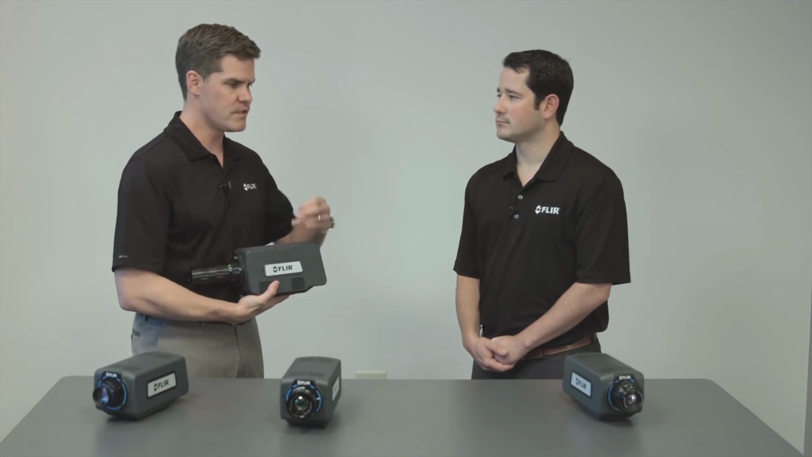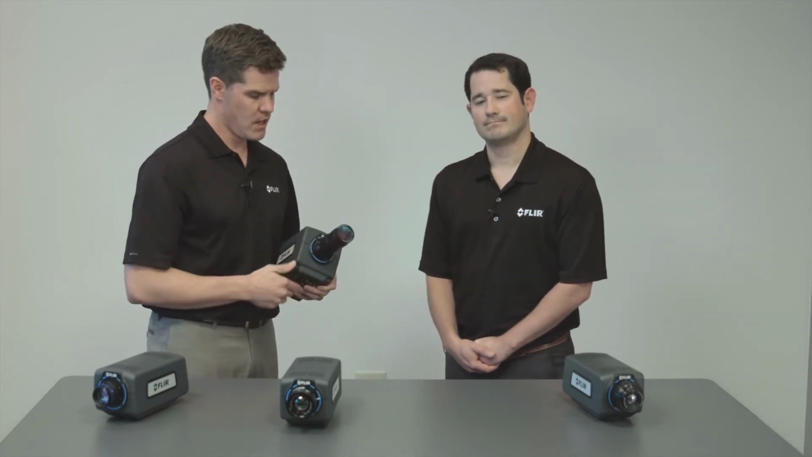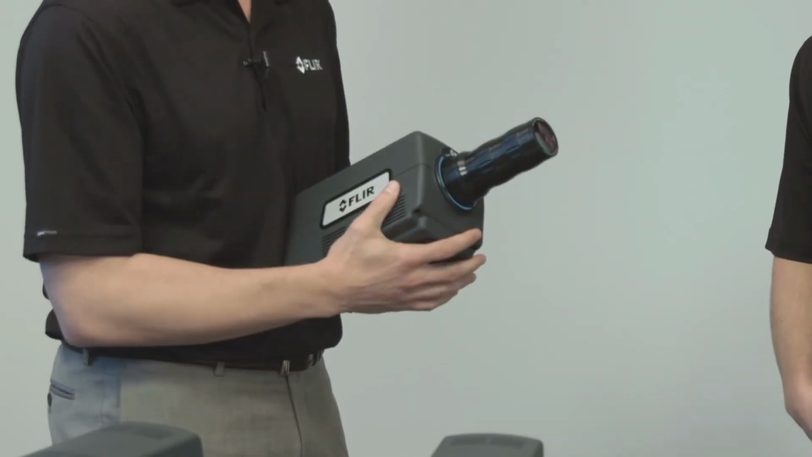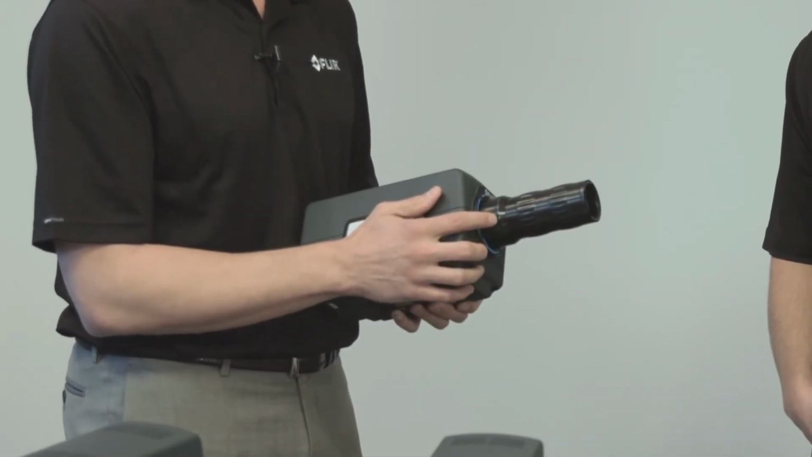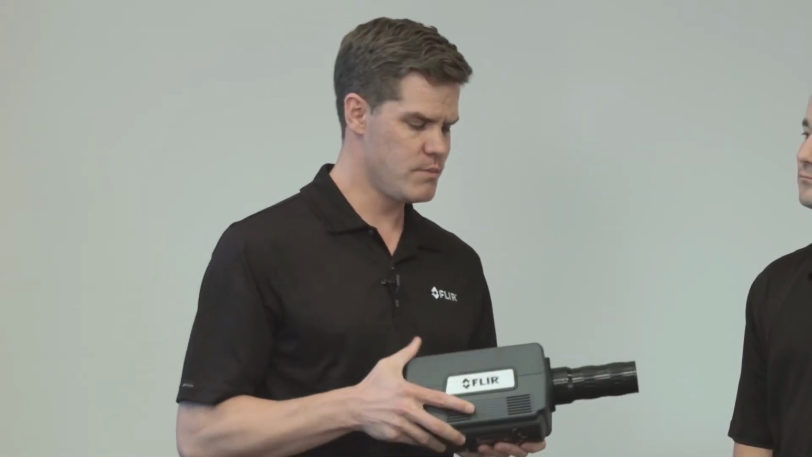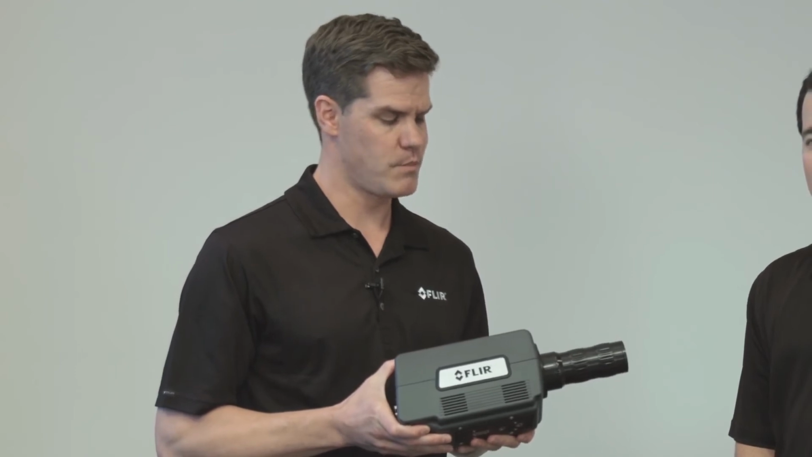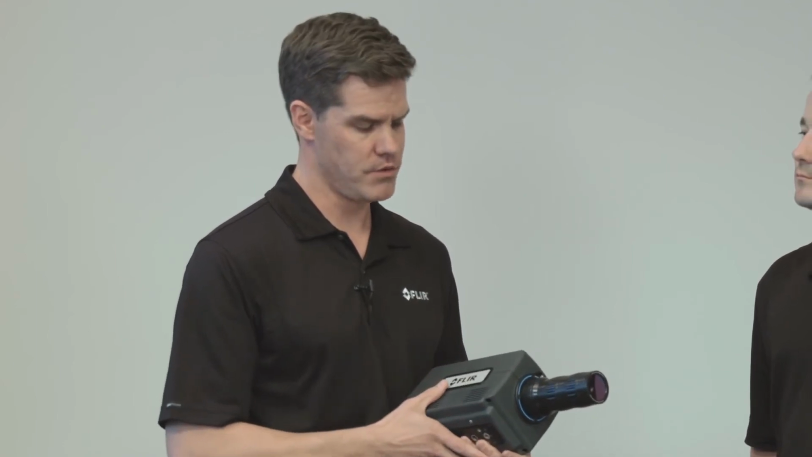Now, something we didn't really talk about with the mid-wave detectors, we do have close-up optics. I don't know if you noticed we have a much larger optic on the camera right now. This is a 4X lens, and with the 4X lens, we can zoom in down to 3.5 micrometers per pixel spot size. So when you think about things like electronics inspection or maybe even that solar cell inspection we were talking about before, it's going to allow you to see and characterize those thermal differences.